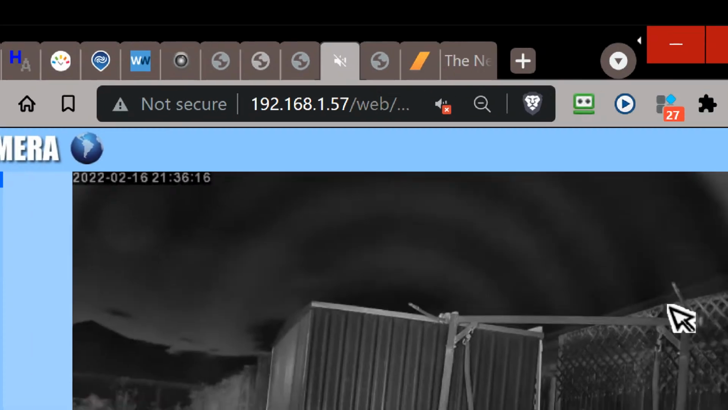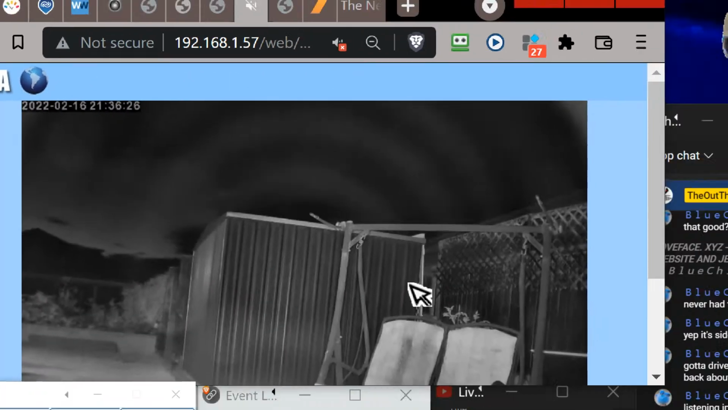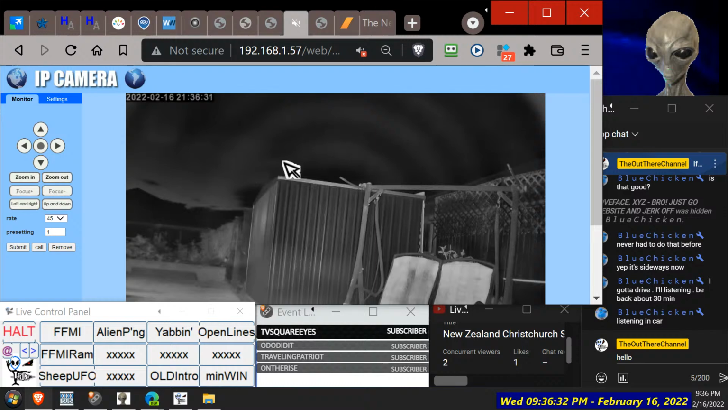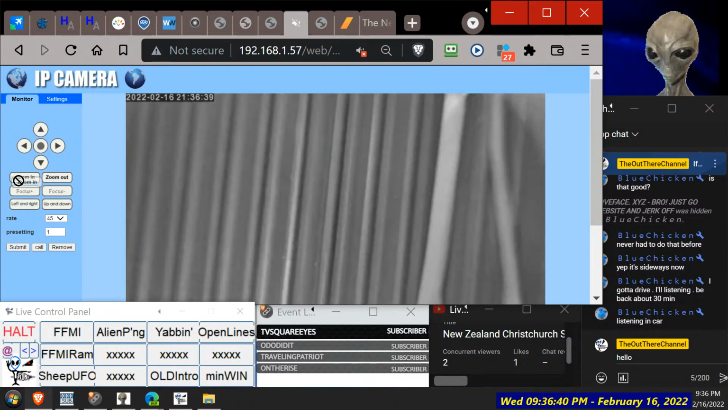Oh. It's got to be a camera lens artifact, surely, a reflection. That doesn't look right, does it? Reflection is happening of the different lenses in it, for zoom. Let's see, zoom in.